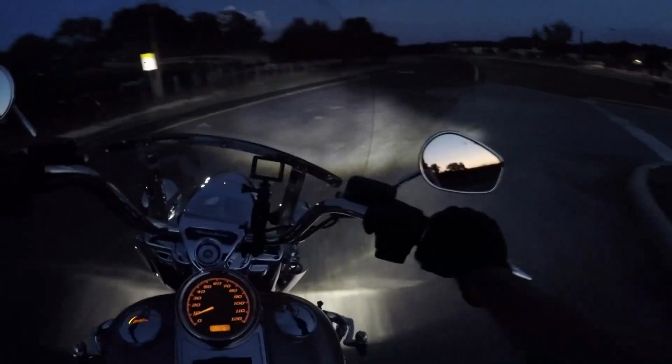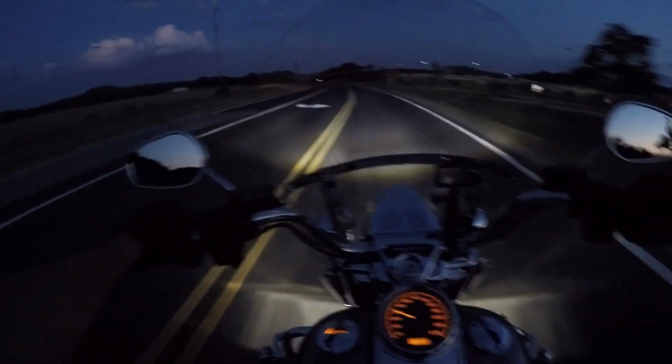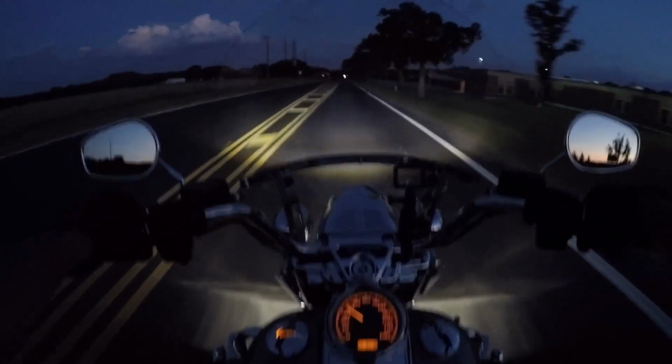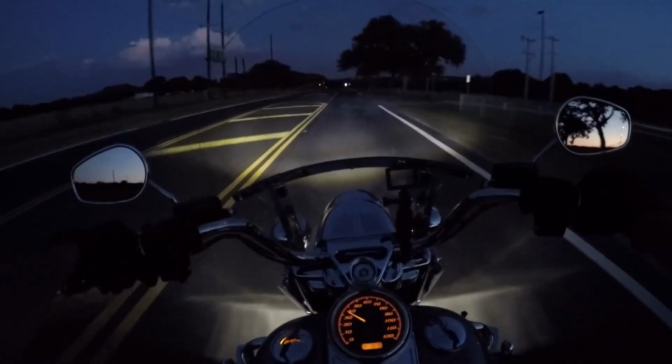Good day, everyone. It's your boy Bly here with IronCross-Racing, coming to you at dusk in the Texas Hill Country. Decided to come out and try out my new Daymakers that I just purchased and installed. Kind of see how bright they are compared to stock. Give you guys a little comparison.